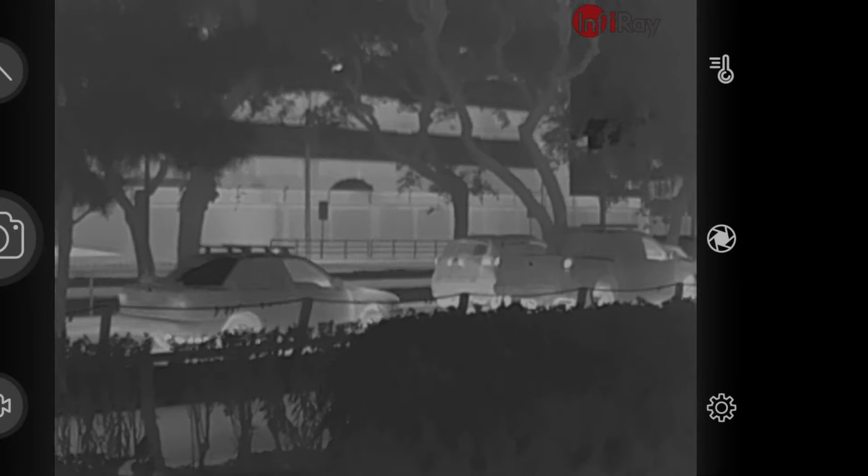In this part, you can observe how I'm going to switch between the color palettes, to see how many details they give back. Like this black and white first, white hot.